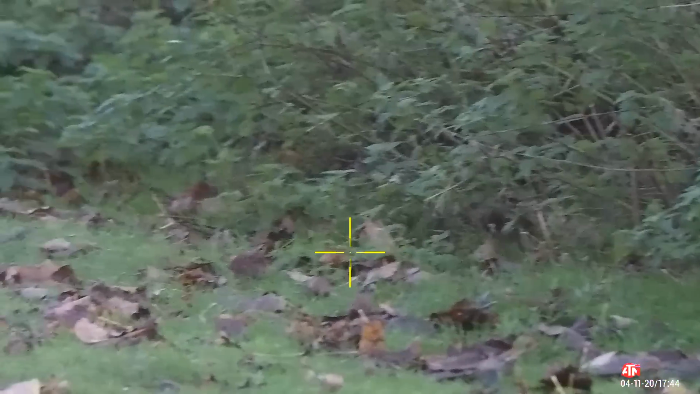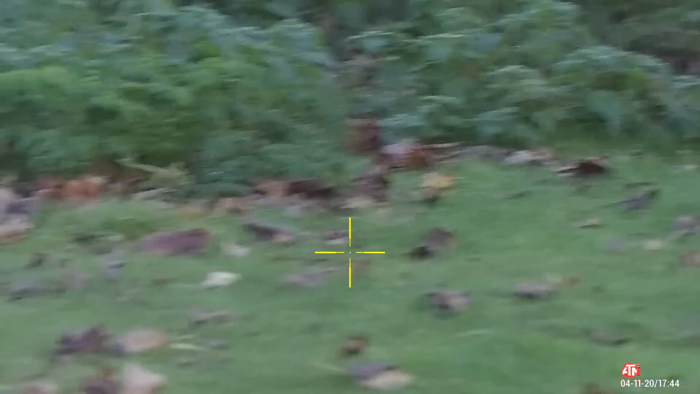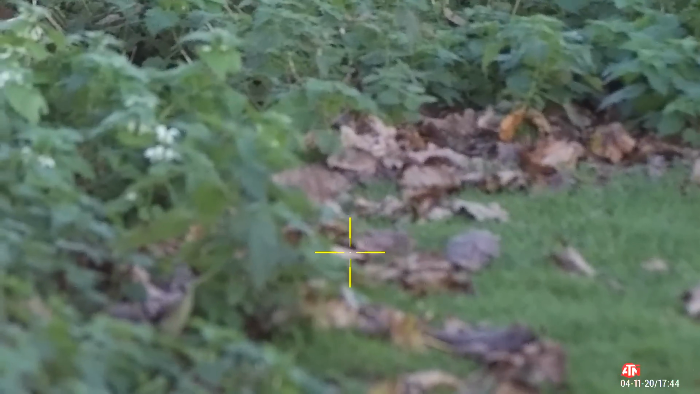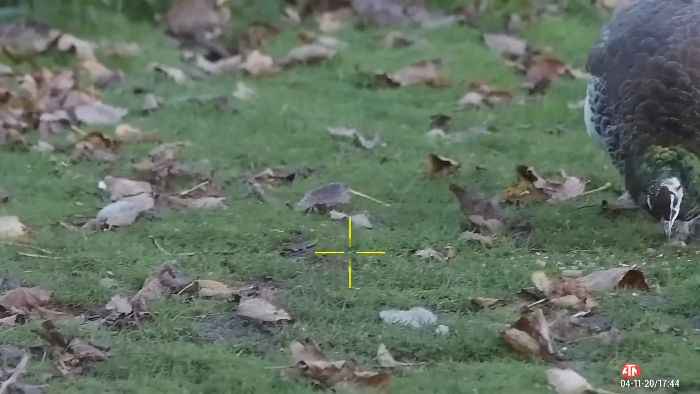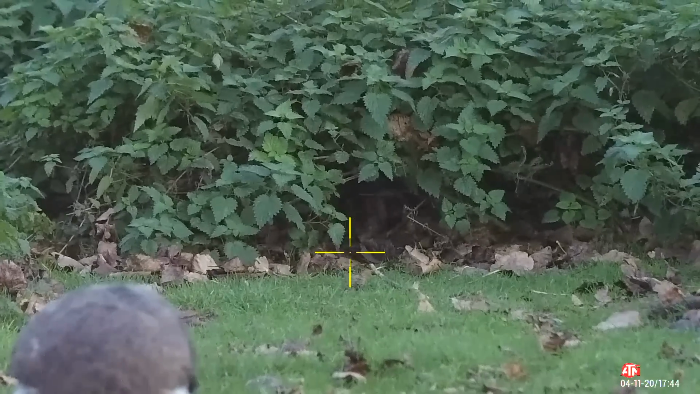Early doors, I felt like we needed to move because having moved around in amongst the nettles, my feet were falling in many holes. So we actually decided to flip around and shoot in the direction that we were initially standing, because that's the area that gave us the best chance, I feel, of seeing into what was clearly the nest.